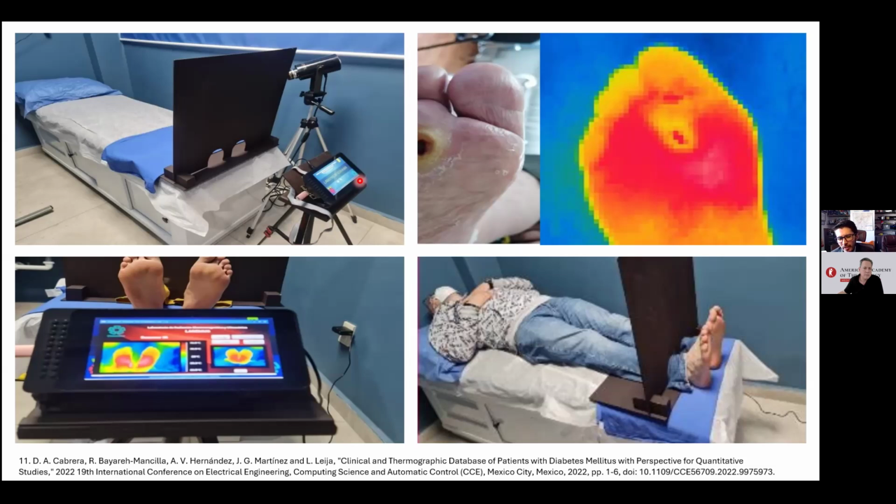It means the users of our technology are, for instance, just doctors. Maybe, yes, of course, it can be used at home, but the problem is to educate the patients to use it so as not to produce thermal patterns or thermal images that can be due to thermal interferences.